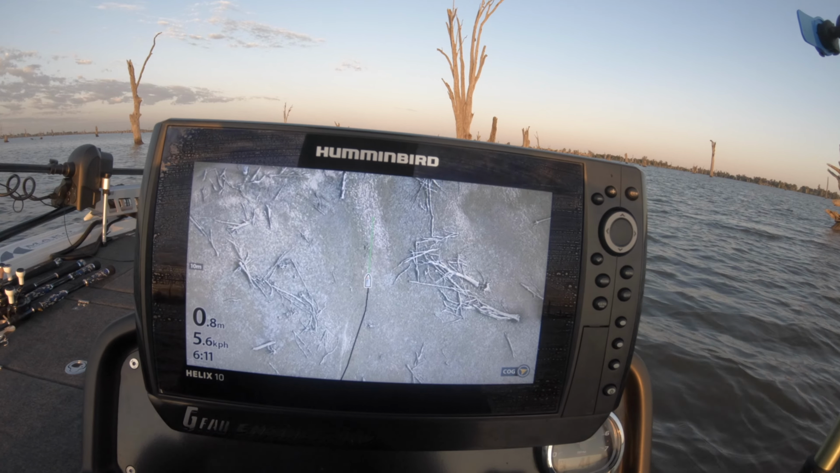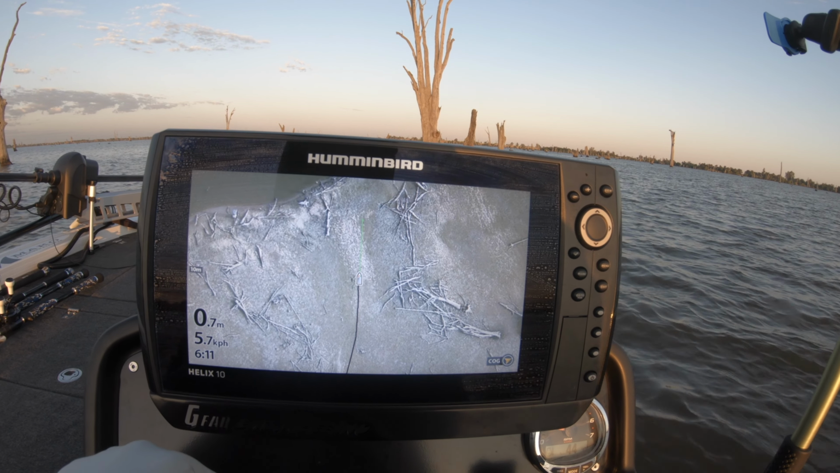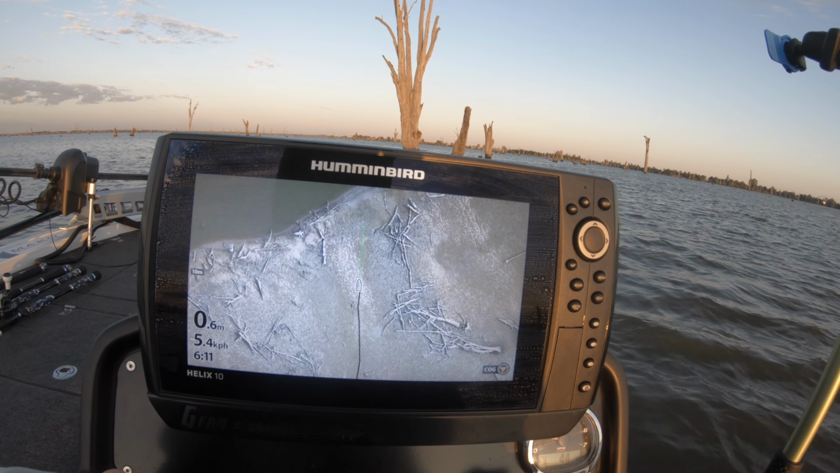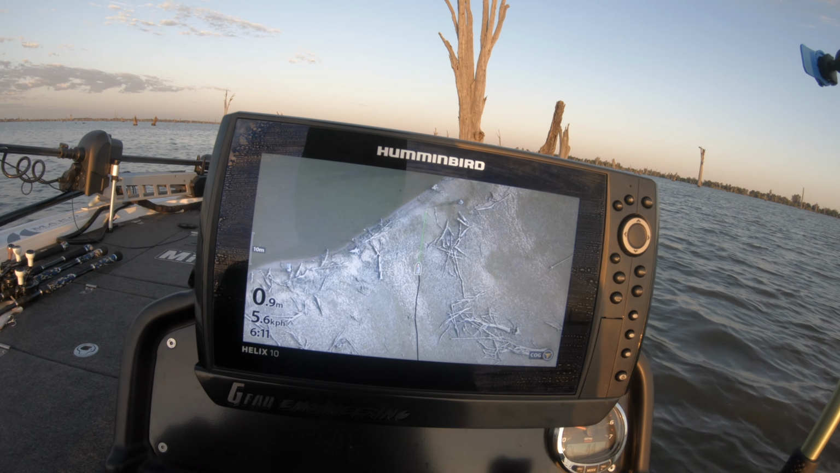Just making my way up into a channel now in 0.7, 0.8 of water. With the new Lake Master map, you can just cut through without having to drop the lecky and know that you are perfectly safe, because you're going to miss all this stuff. Pretty awesome.